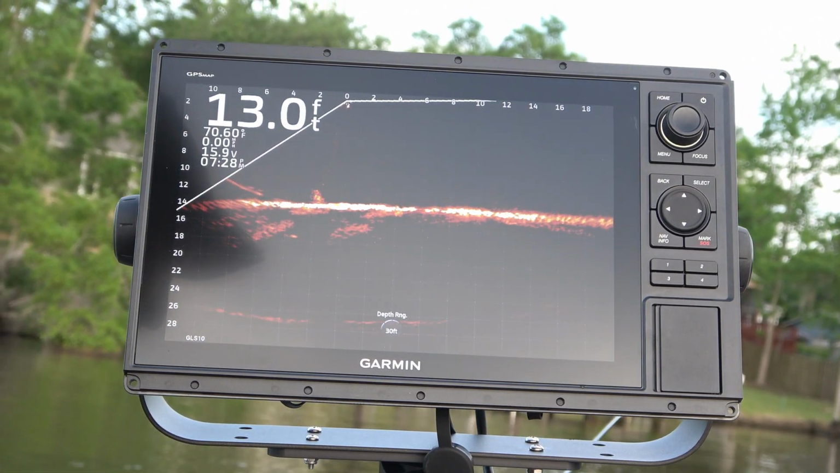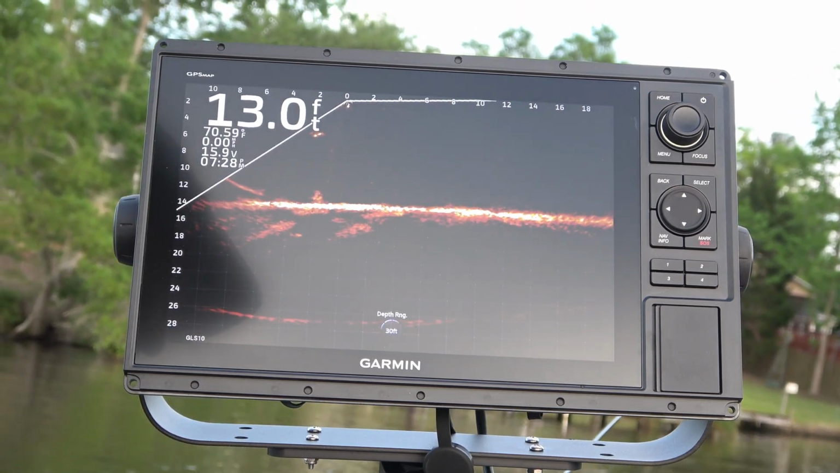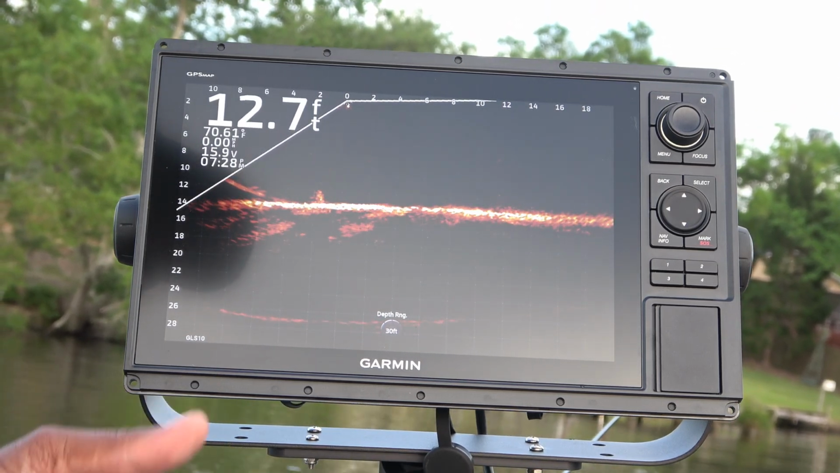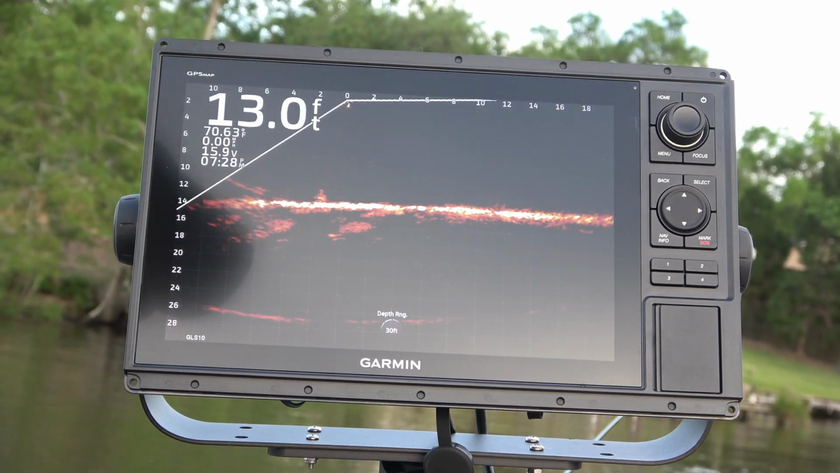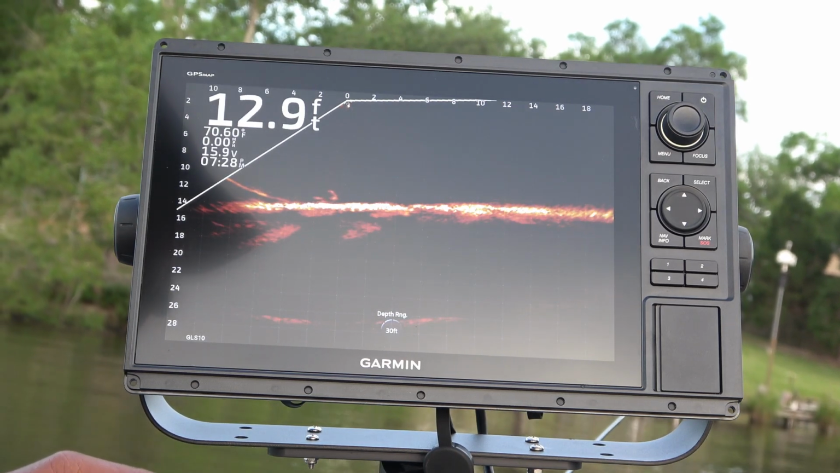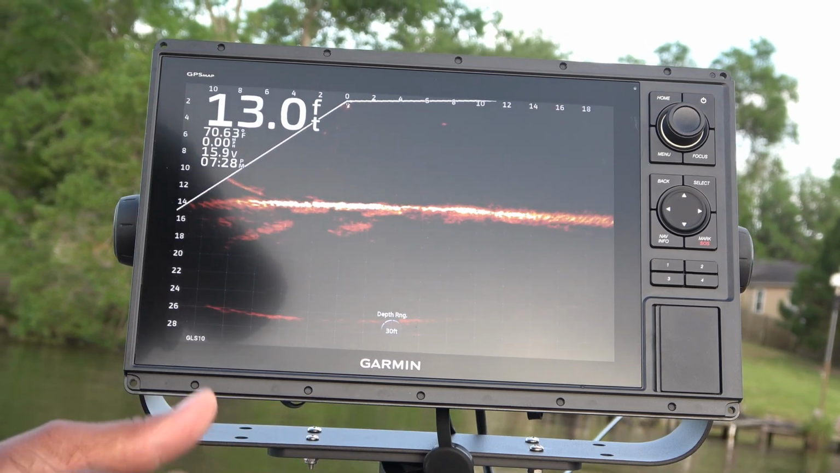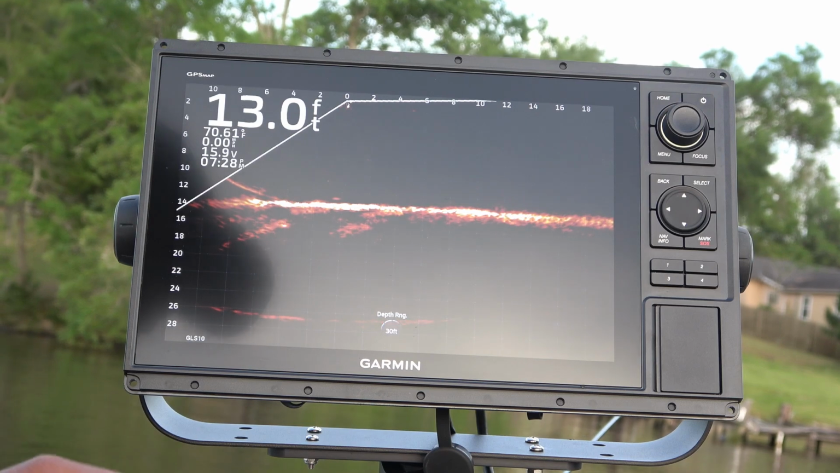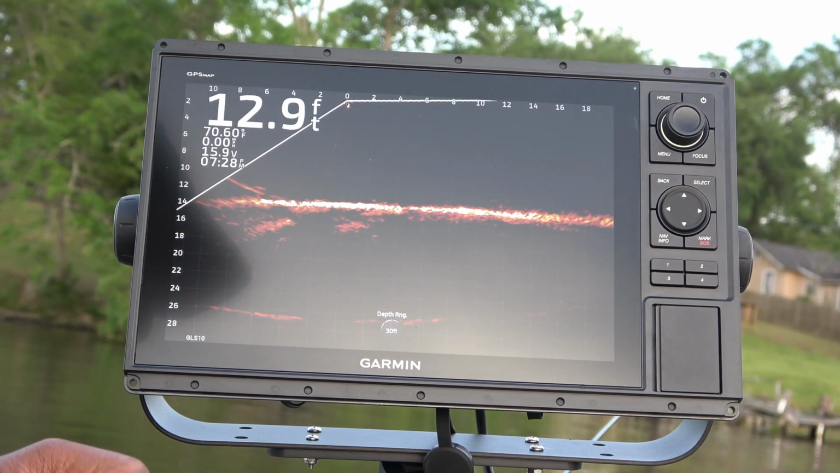Lastly, the base maps that came with this, they're exactly what they say. They're base maps, and I just didn't find any value with them at all. I came out here in a lake that I was familiar with, and I was not impressed. So that was the first thing that I did, was went out and made the purchase of, I believe it's Lake View maps, and I purchased those maps and installed them on here. So those are the things I don't like about this particular unit.